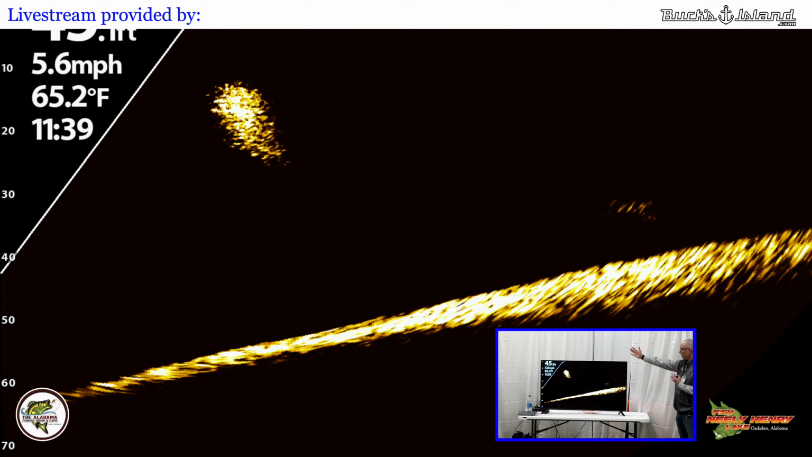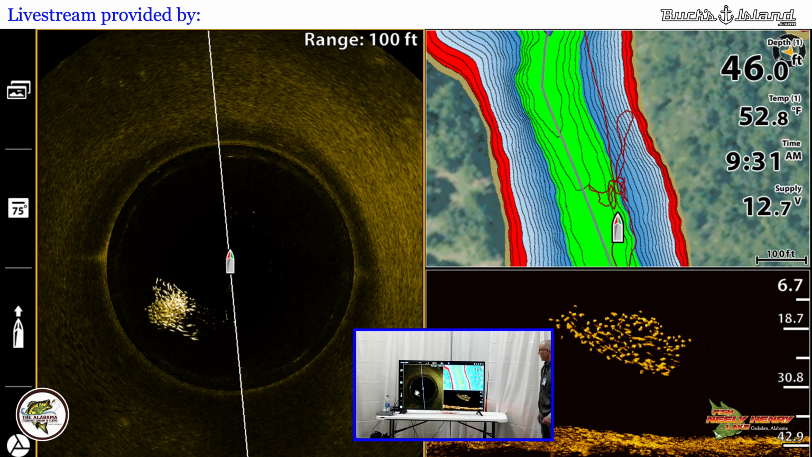See the fish, be able to turn, watch the bait, watch the fish react. Again, that same school, you can see that they're bunched up. This was, again, a big school of crappie, all the bait, some individual fish that were in there, and then there was the big group there. And then be able to scan over and see those fish in that grouping.